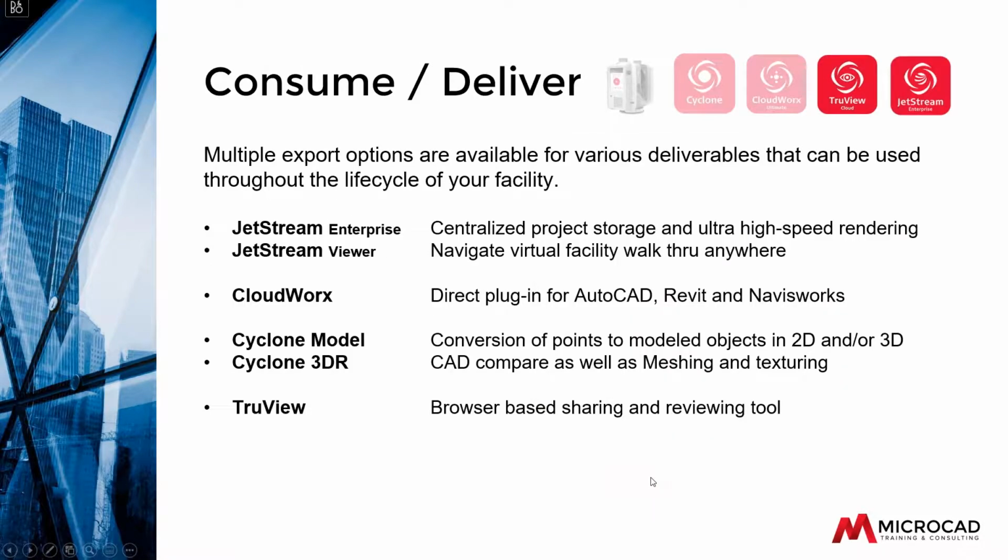And finally, once we have it, maybe we want to share it with other people who don't necessarily need to use it in AutoCAD or Revit. We can use Jetstream as a centralized location, on-premise or in the cloud, to be able to house that point cloud and be able to see it. It comes with a viewer, so you can view it. We can work with it in CloudWorx.